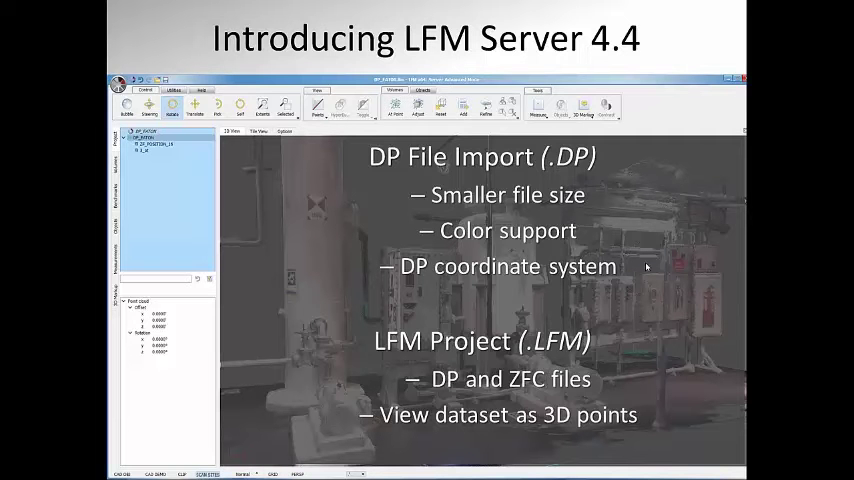So LFM 4.4 is a big release that has just come out in the past couple weeks. On the DotProduct side, it has been a big deal for us. Improvements to LFM include direct import of the DP file format.